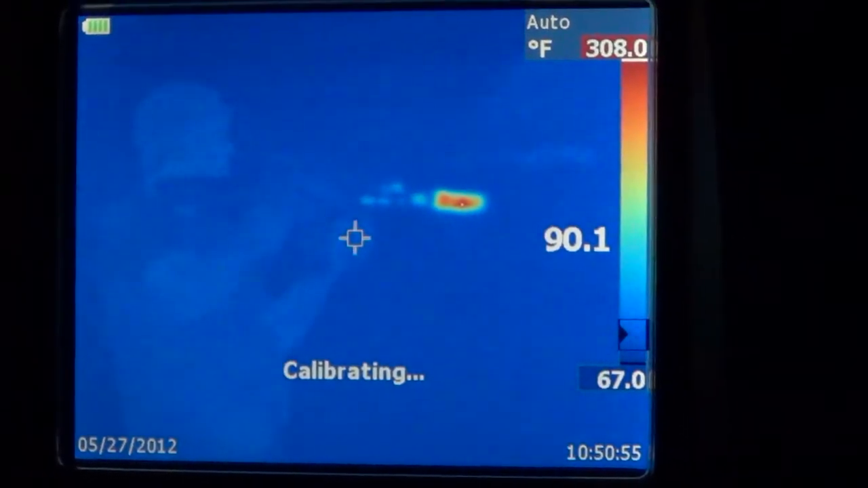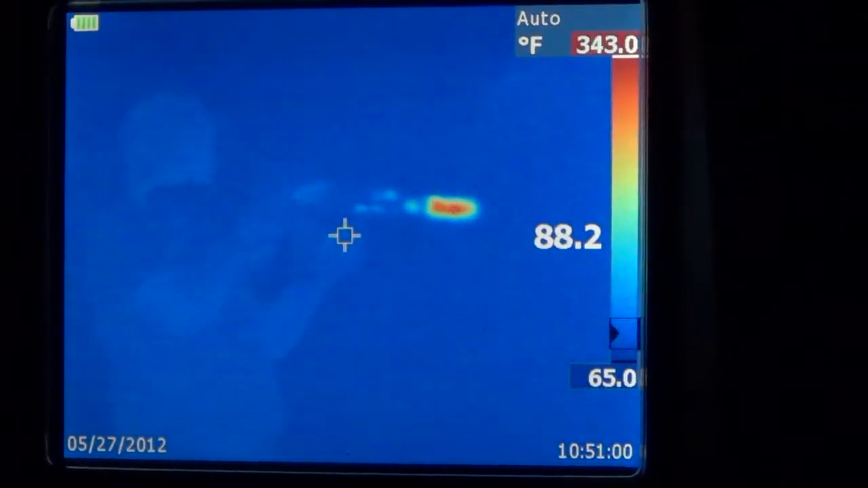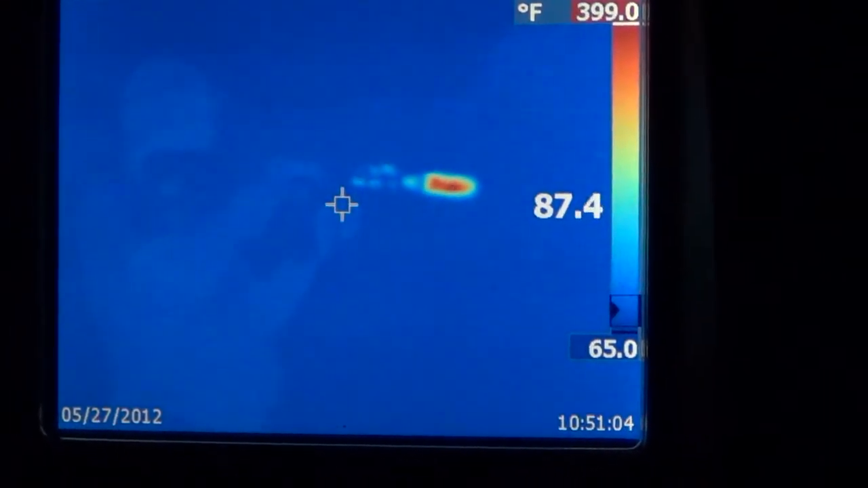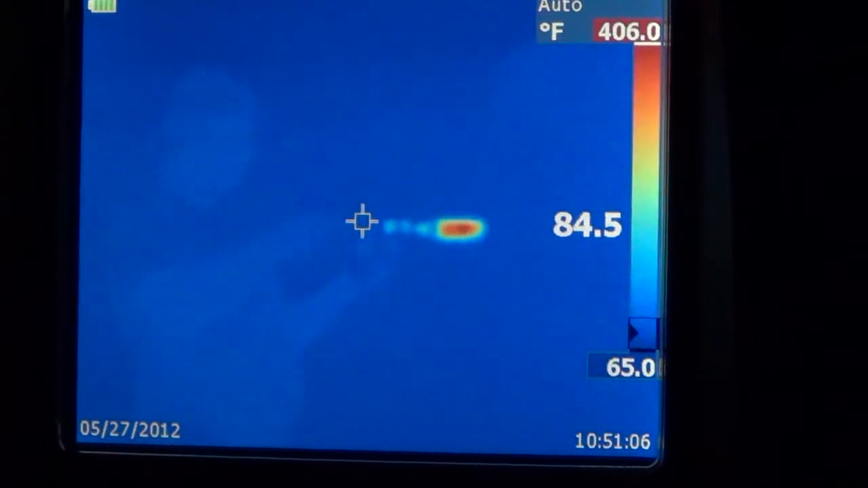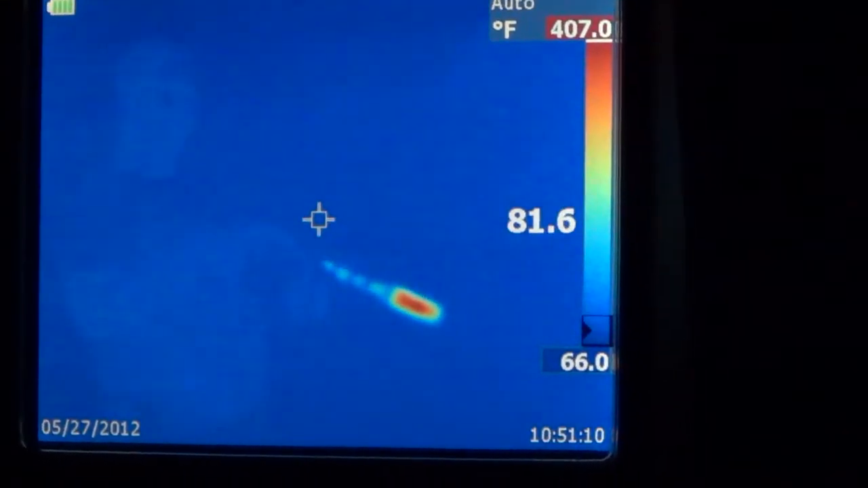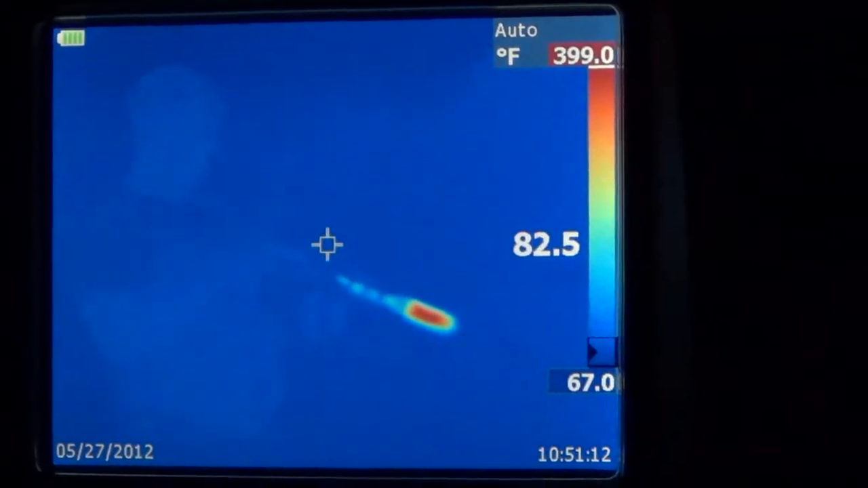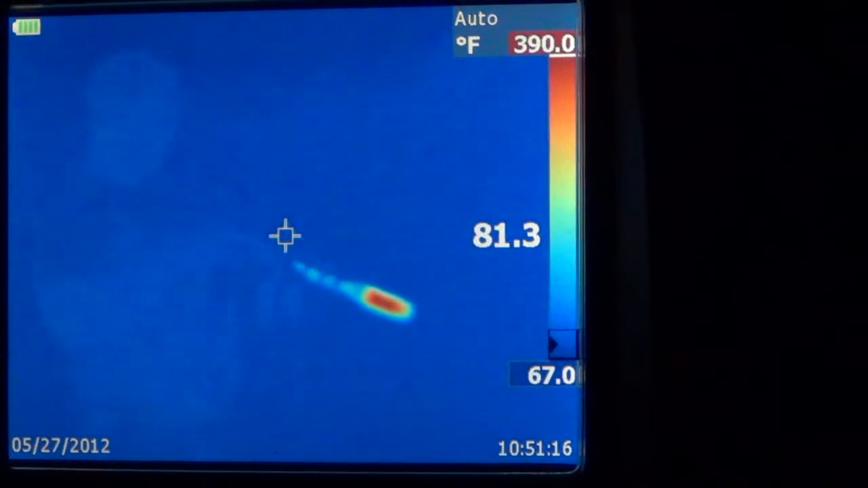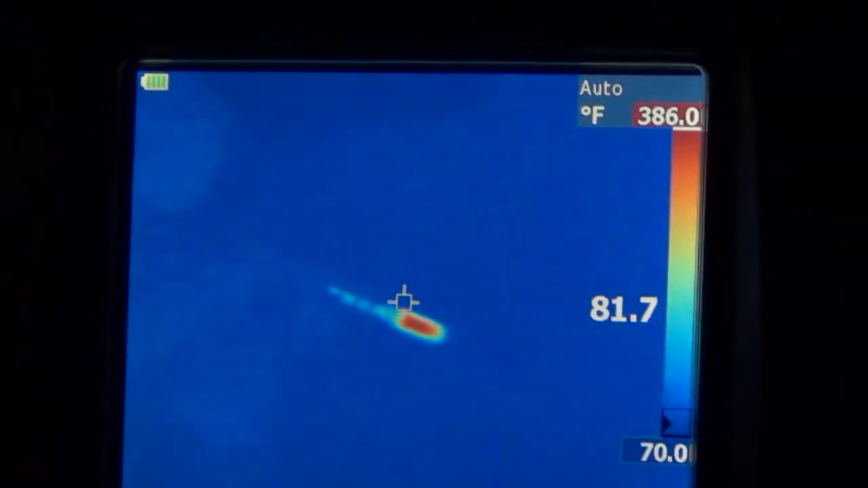What are you hitting down there? Something's sparking back there, it looked like. Oh my gosh, that's awesome. Is it glowing? Yes, yeah, the barrel is glowing, and the suppressor really is. Yeah, the suppressor's glowing at about 390 degrees. That's what it feels like when you touch it.